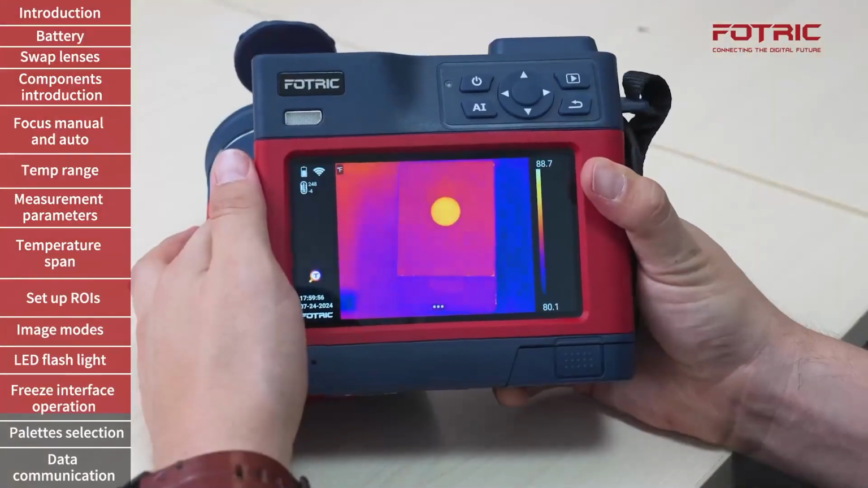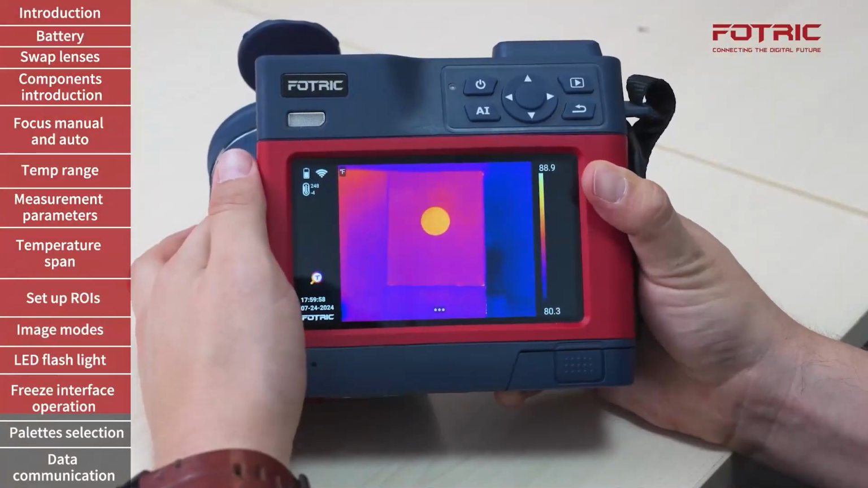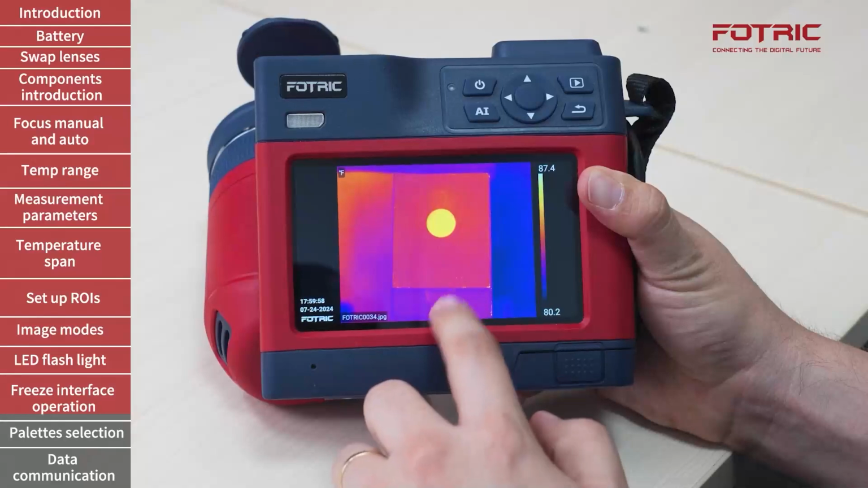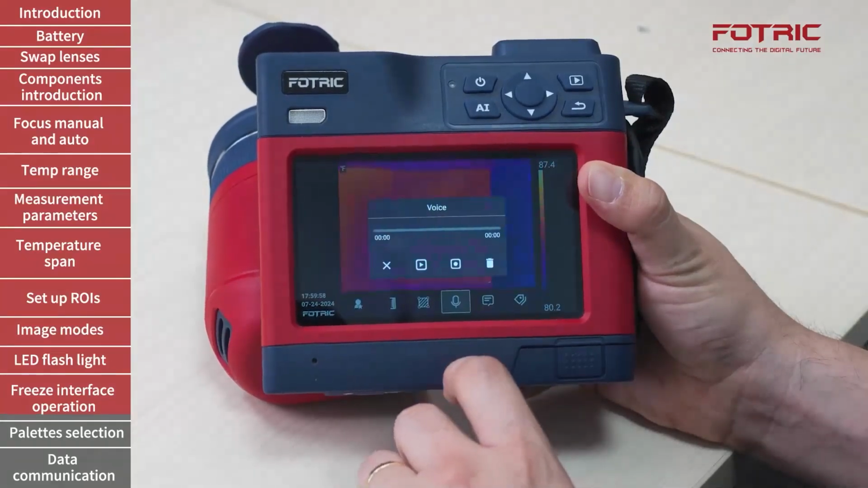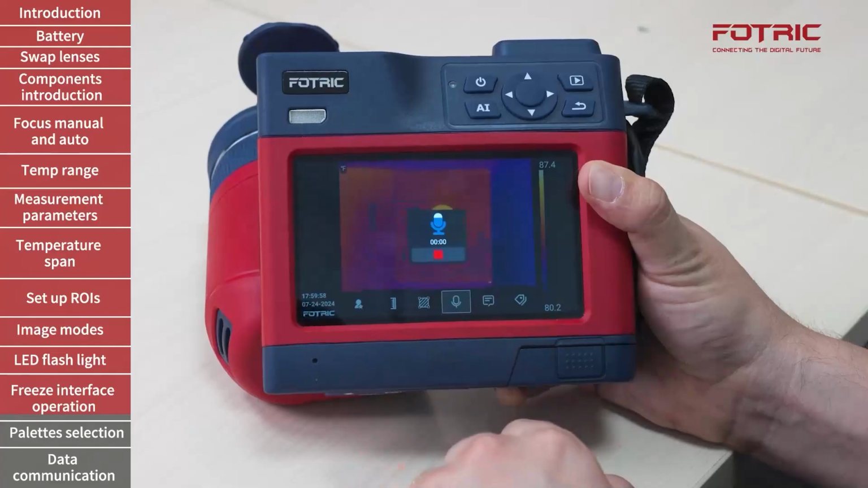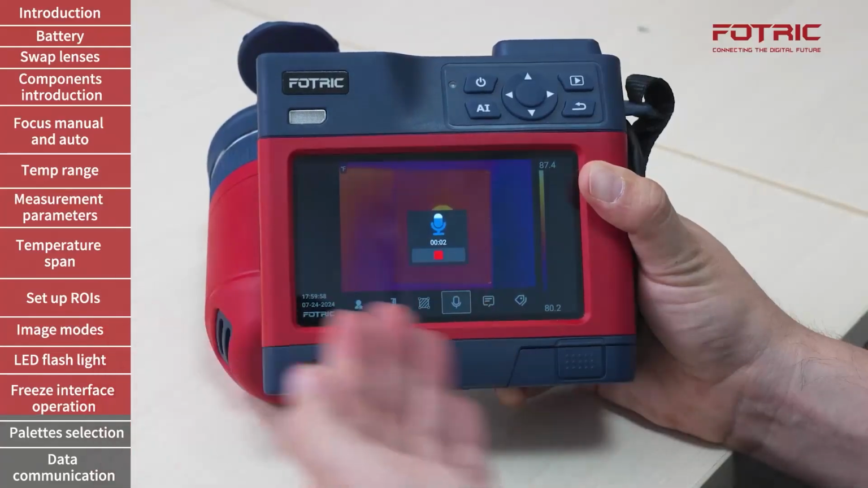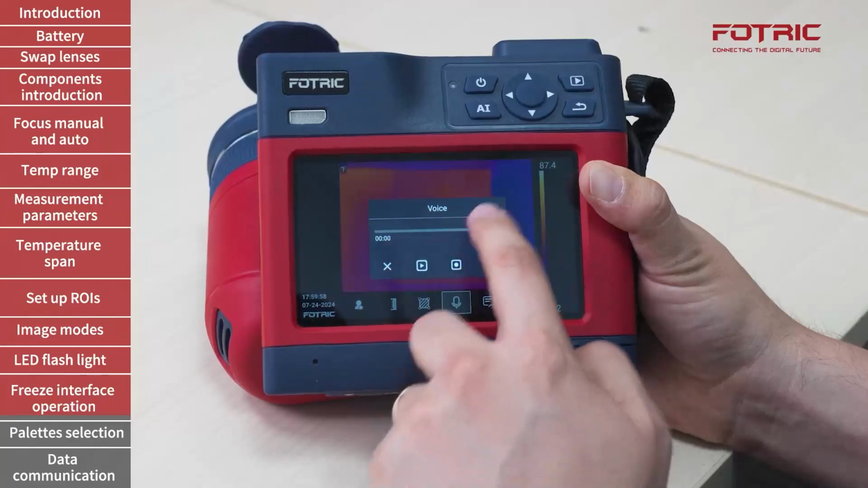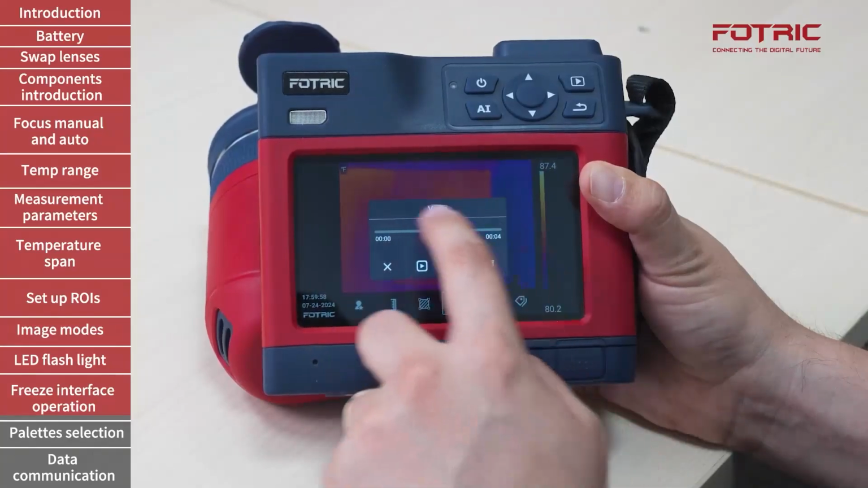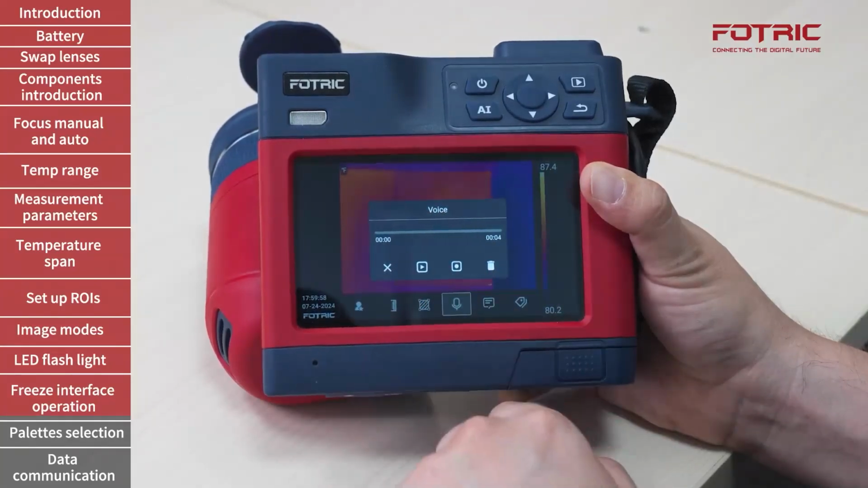An additional way to add comments to my pictures is by freezing the image, tapping on the menu, opening the voice recording feature, tap on the recording part, say 1, 2, 3 recording, and the picture has already been saved together with a voice annotation that I can listen over here.